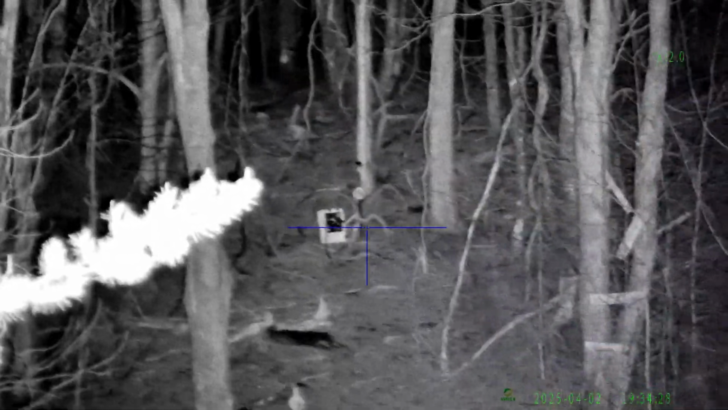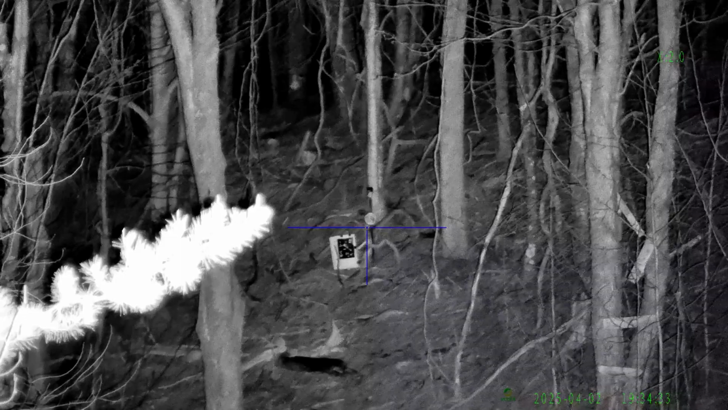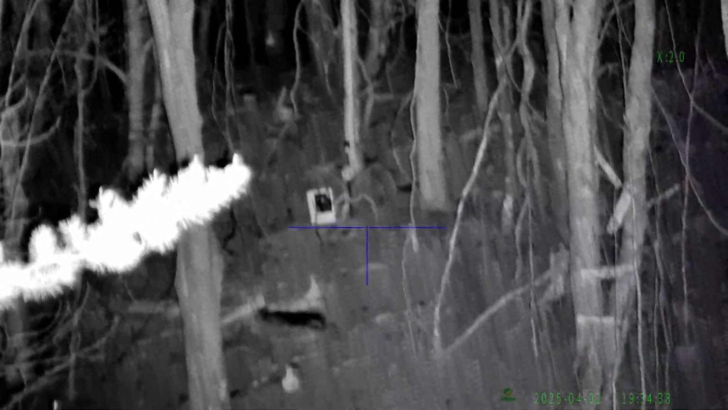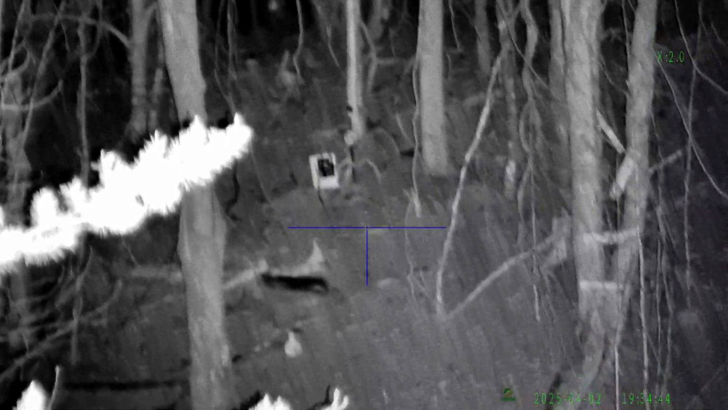And of course, man, all this other stuff with that IR light, 100 yards. I mean, that is lit up. If there was a deer standing there, or whatever you're going to shoot at, man.